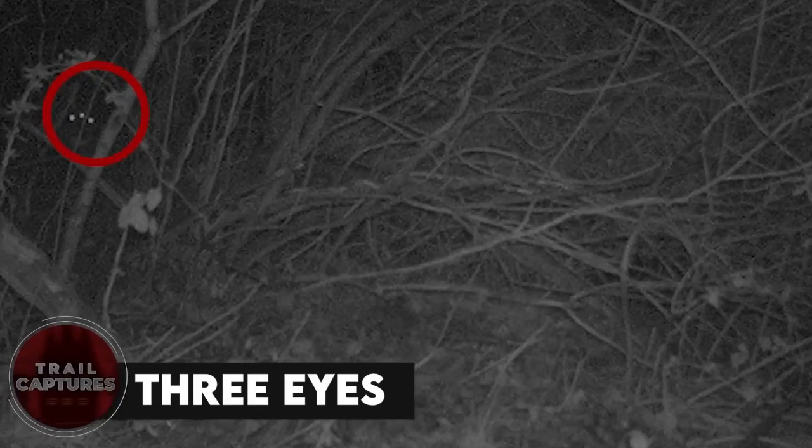3 eyes. It might look like a normal trail cam captured photo, but when you see it closely, you will see 3 glowing eyes on the left. But last time I checked, there was no animal with 3 eyes. But then, what was it? An alien or a ghost? Do let us know what you guys think.